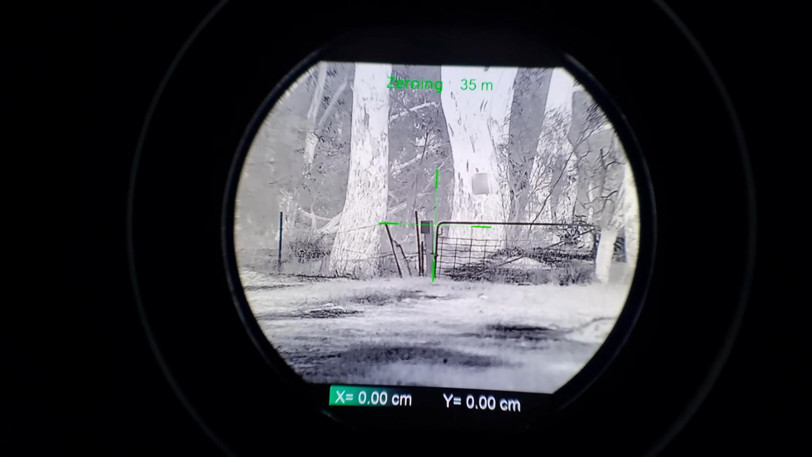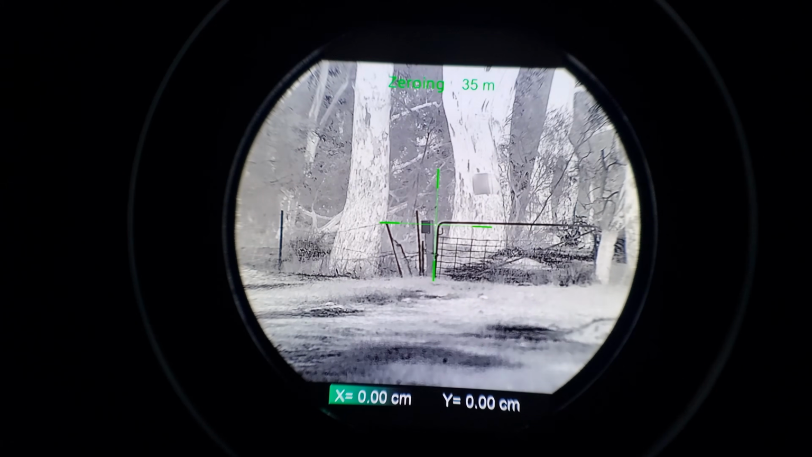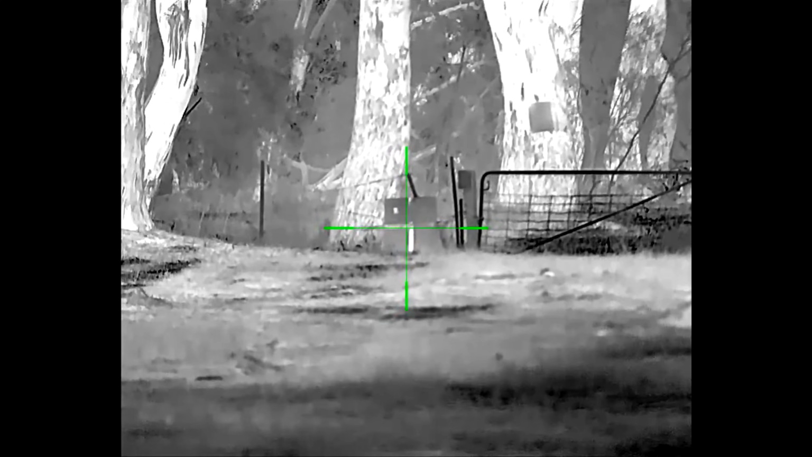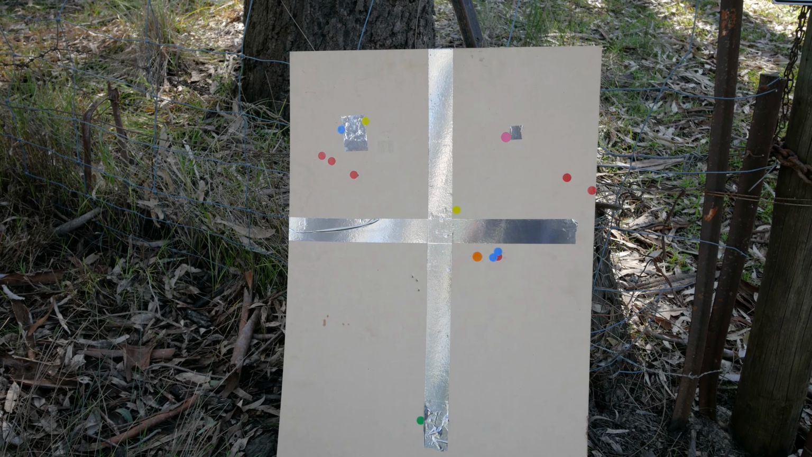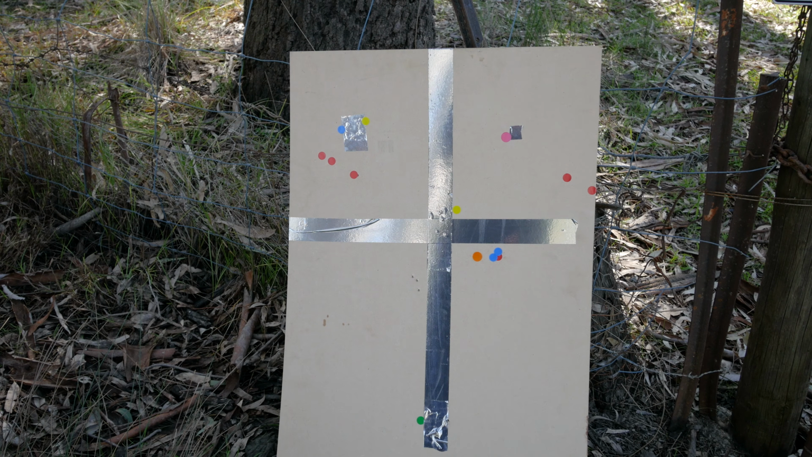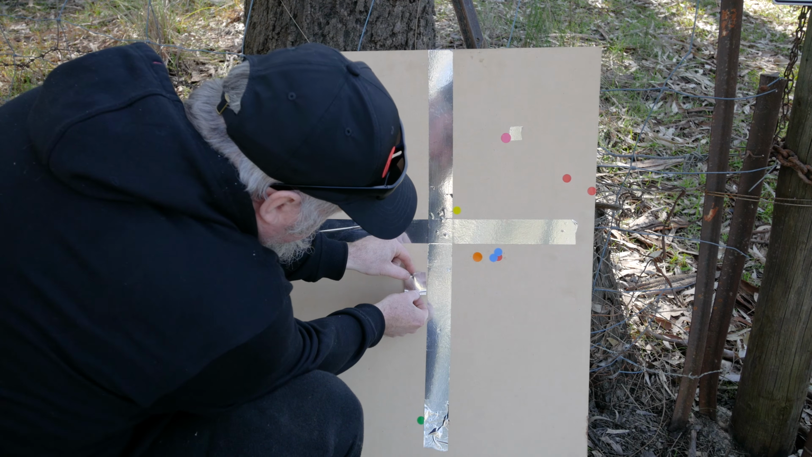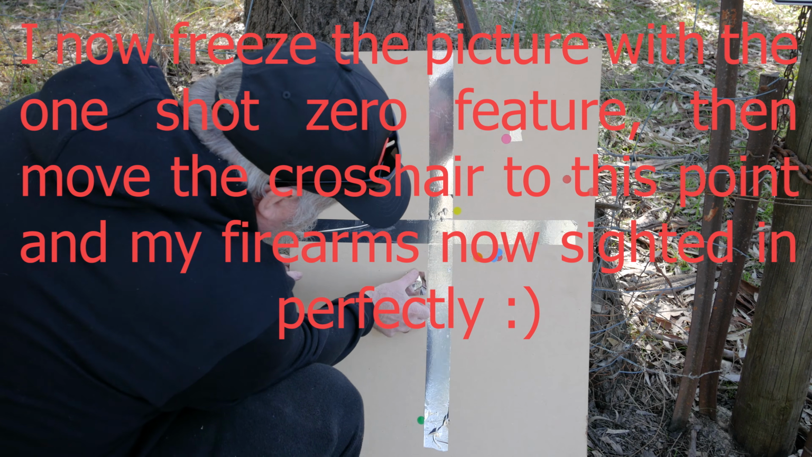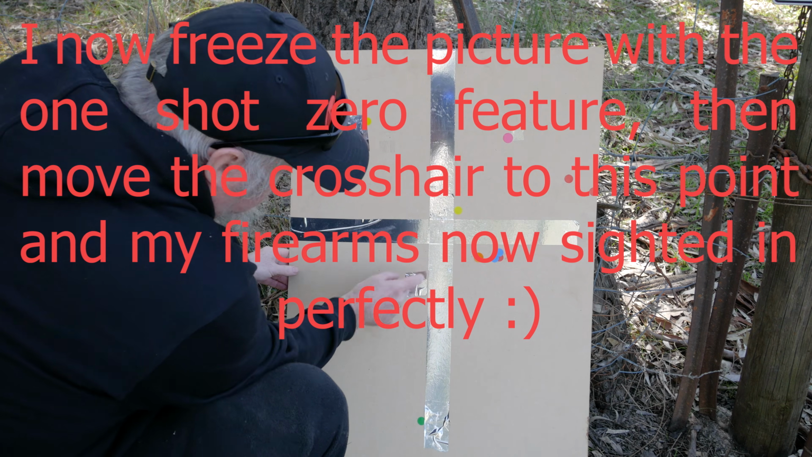The way the one-shot zero works, again, there is a video, link in the description if you want to see how it all works step by step. But pretty much you set yourself up a target that's suitable for thermal, you fire your shot, you see where your shot is, you hold 2 buttons, it freezes the frame, you move the crosshairs to the shot, and that's it, you're zeroed at that distance. I have had to really fine tune it. It's always so close to being bang on that it's pretty good. So that's made it nice, and holding zero's been good too. I haven't had any troubles where I turn up and the zero's out.